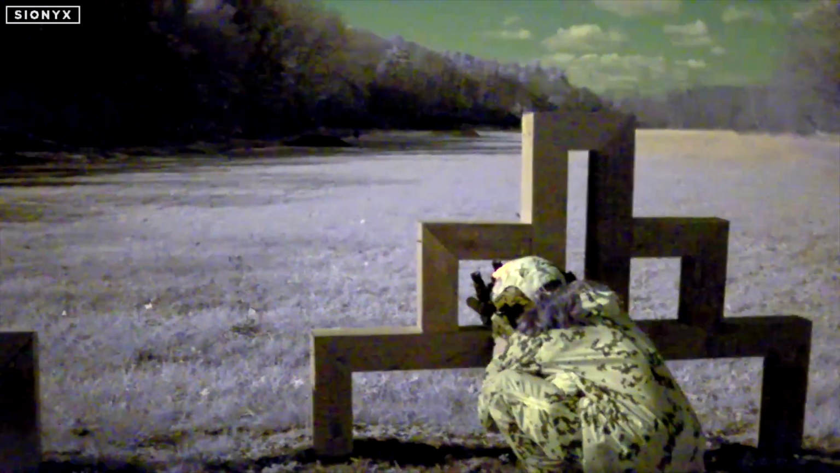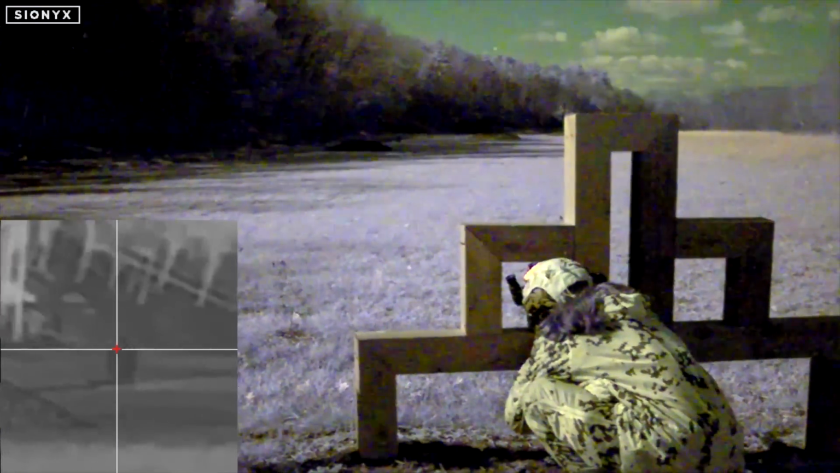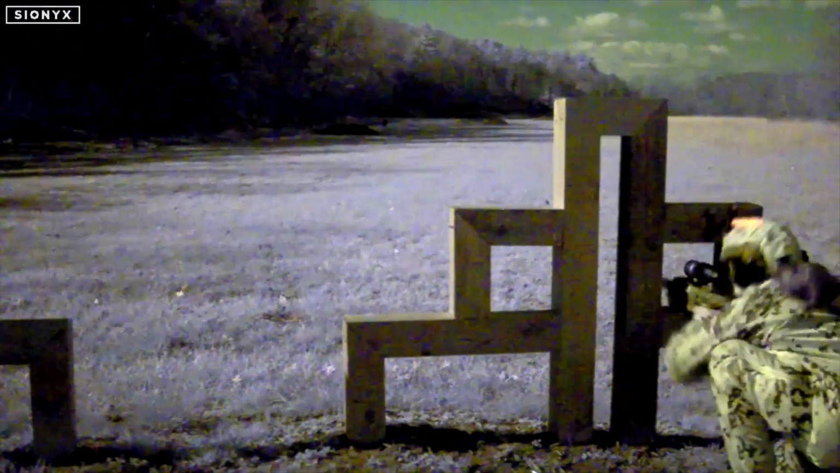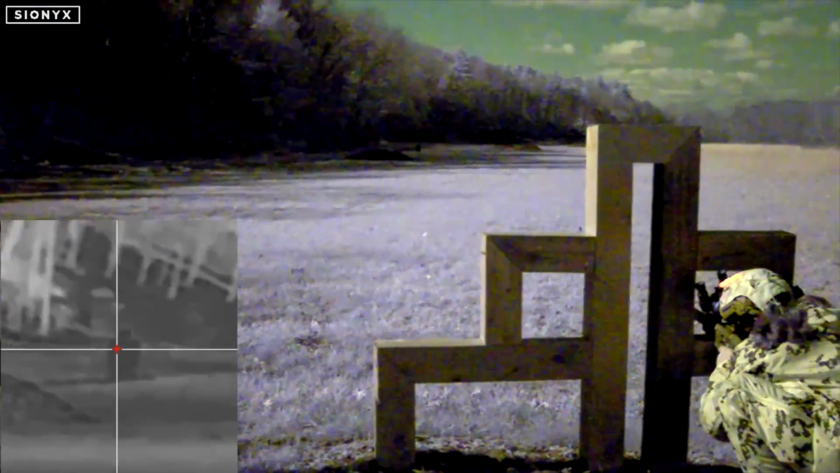I was slow here. I need some practice picking up the targets a little bit faster. And see, I thought that was a good hit, moved off the target. It ended up actually being a miss, and I had to come back to it. These full-size silhouettes are big enough that they make up for a lot of bad shots, but a couple of those, the crosshair was pretty effectively on the target when I pulled the trigger.